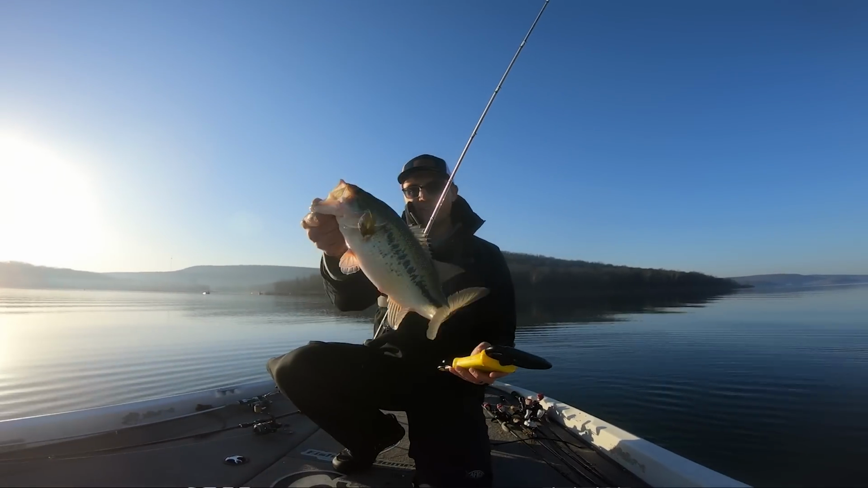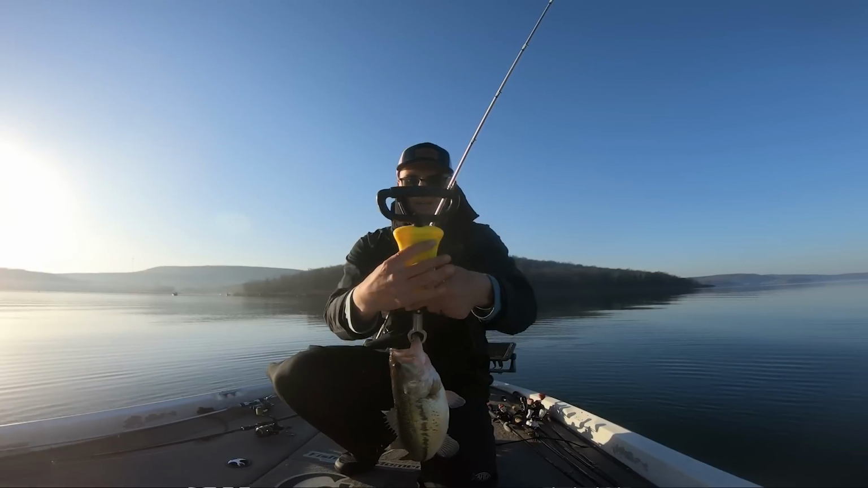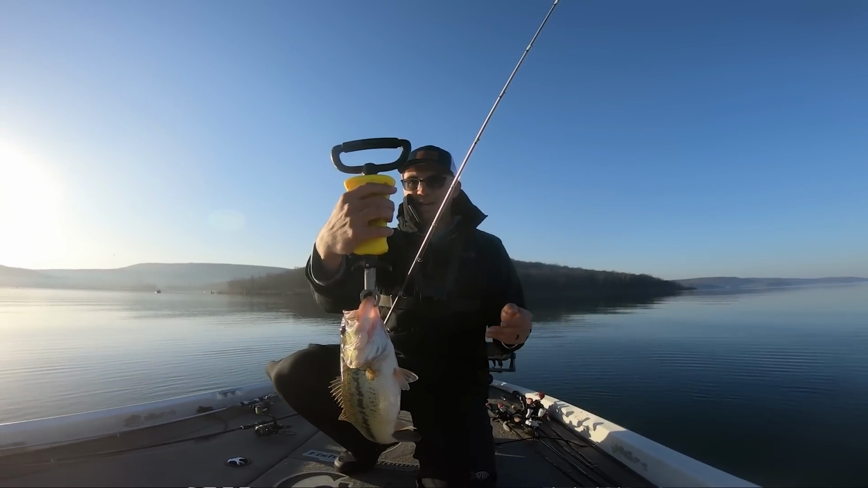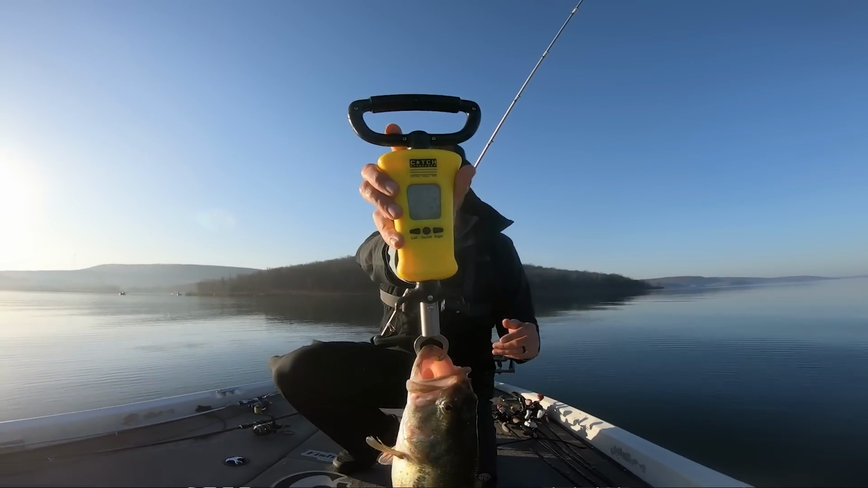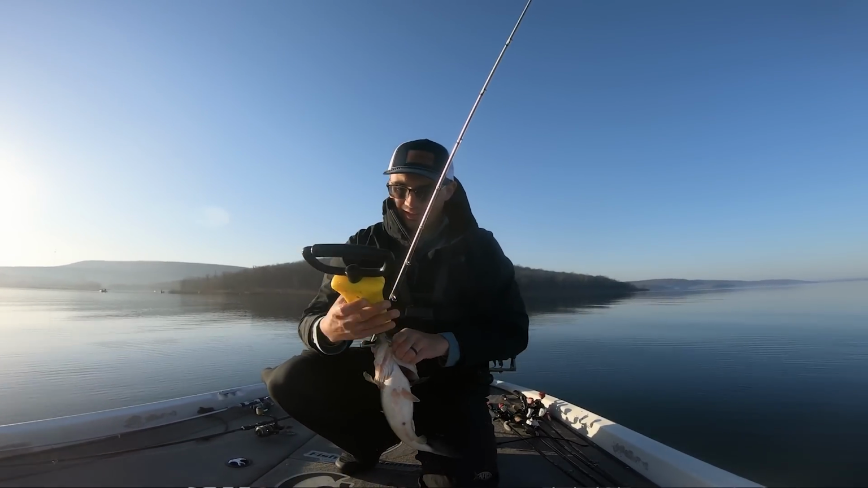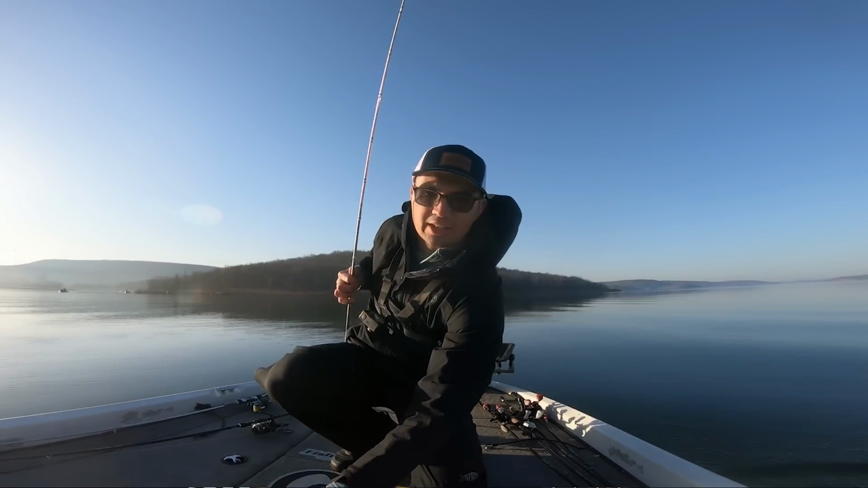There's so many of them down here, guys. They are choking that hover rig. If you guys haven't tried the hover rig yet, I don't know why you wouldn't have, but if you haven't, you got to give it a try. Especially getting into March and April, they absolutely crush it. 2.5 pounder right there. Get back down there. Get another one. Let's see here. I think we should be able to get a good limit.